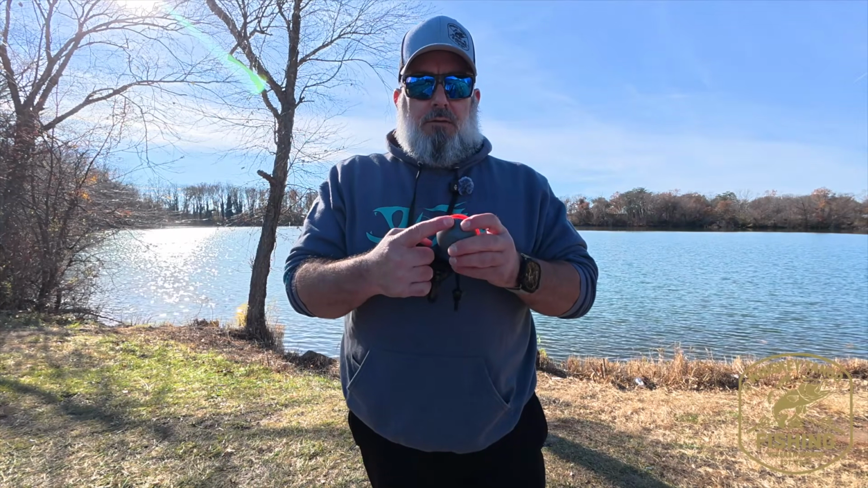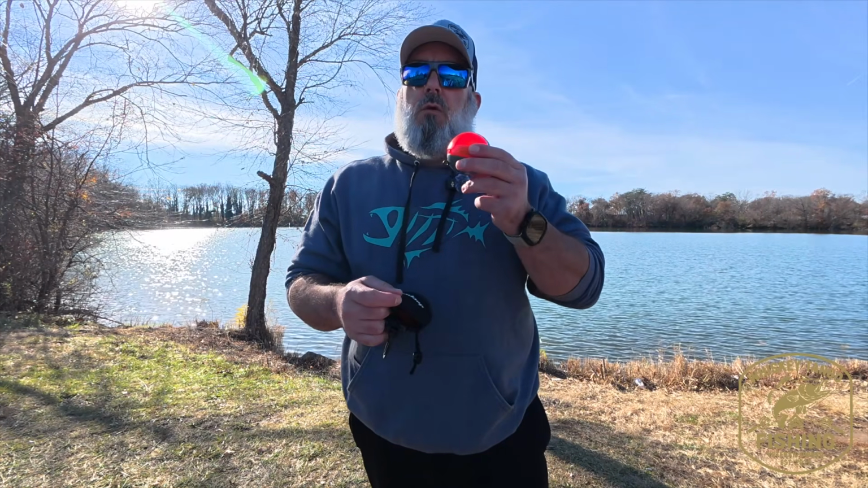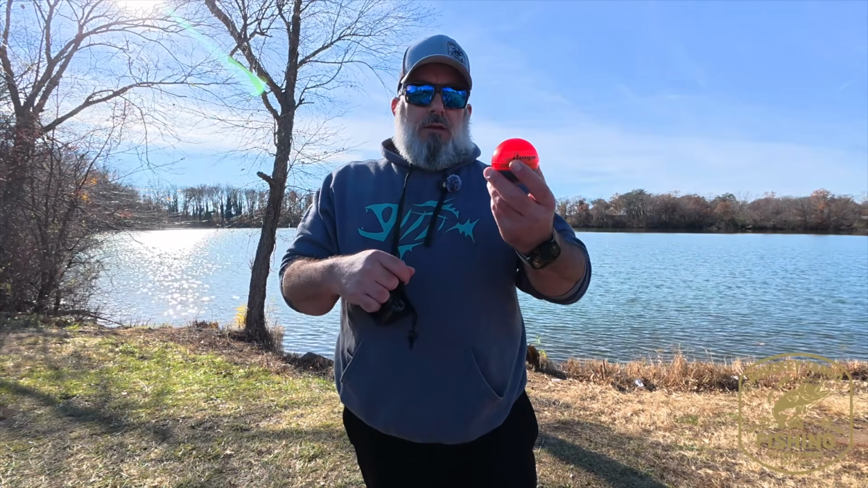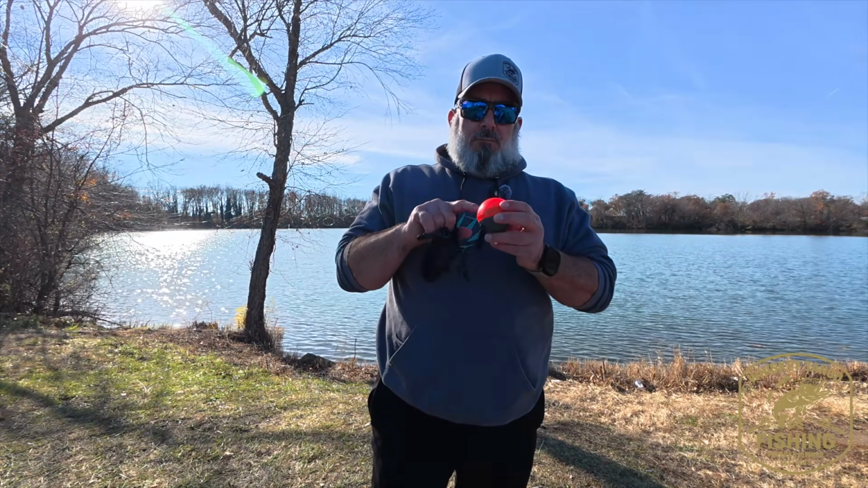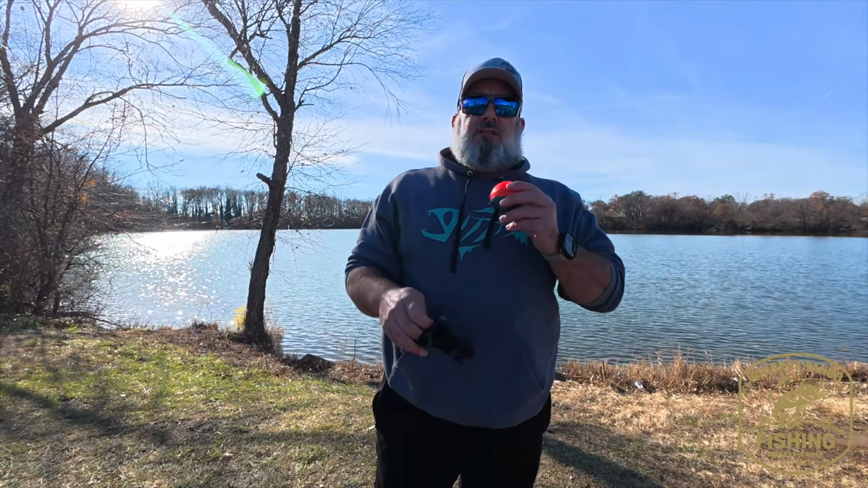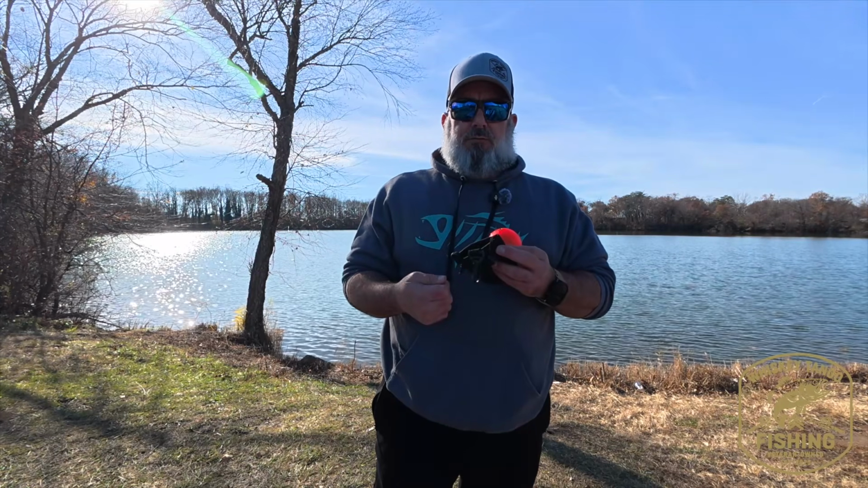If you're casting it out, you put it in the bottom position, right? You don't want it to go underwater, so when you cast it out, you want to retrieve it slowly so that you're not dragging it underwater, because then you'll lose Wi-Fi connectivity. The way this transmits is it connects through Wi-Fi directly to your phone in the Fish Deeper app. And then you see your scans coming up live as you're retrieving it.